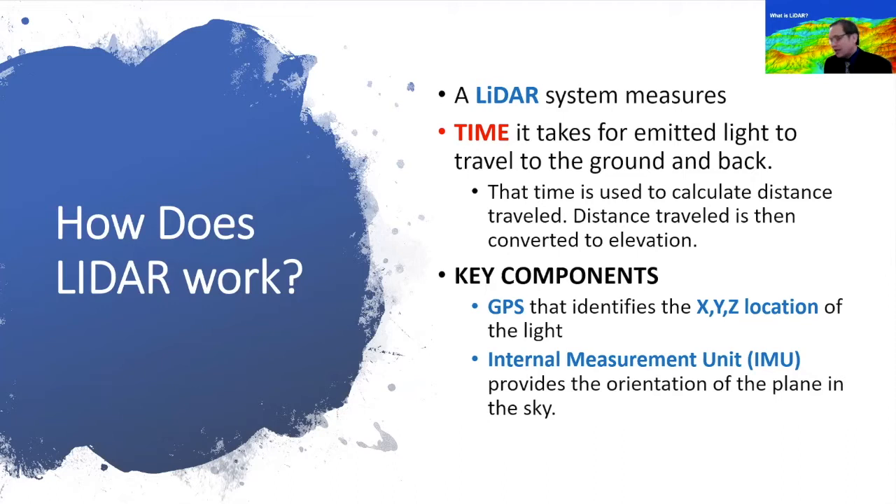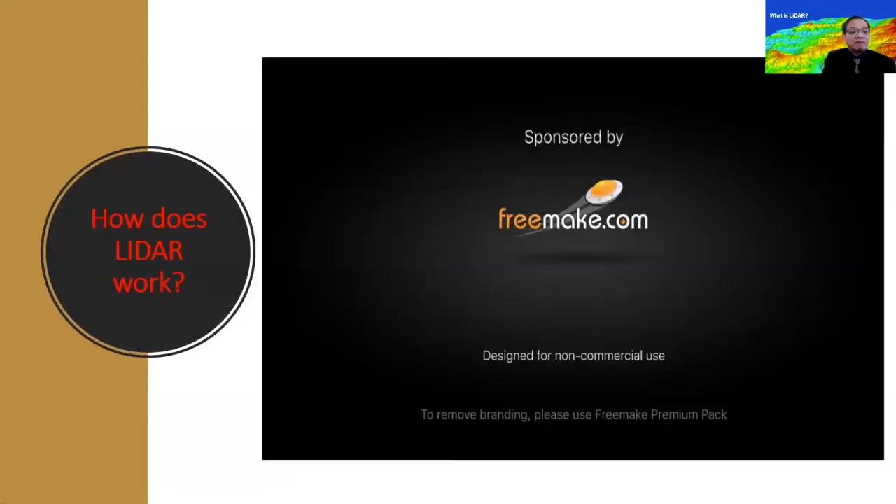And it also has a device called an inertial measurement unit, or an IMU, which provides the orientation of the airplane or the UAV. Sometimes the UAV or the airplane wobbles, and in order to compensate for that wobbling or distortion that's introduced by the movement of the airplane, an IMU works on that.